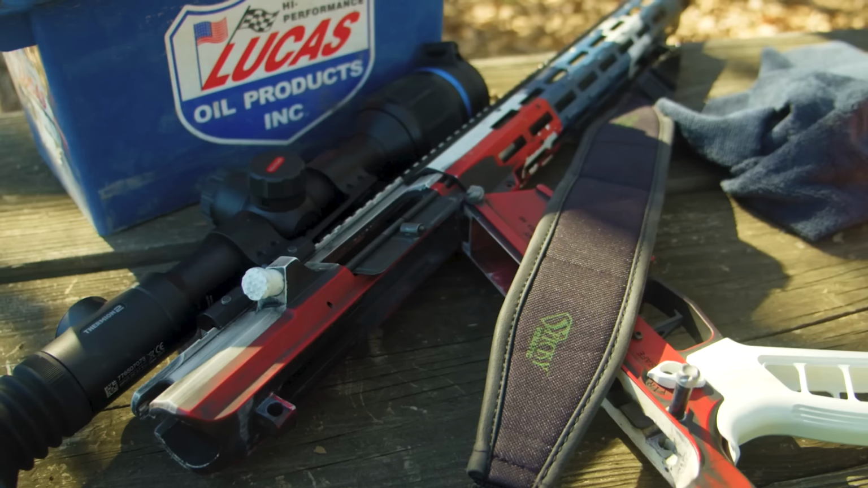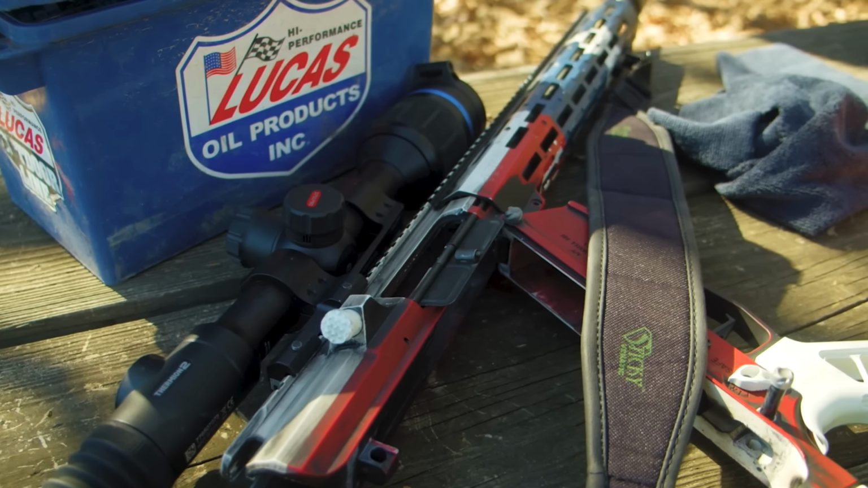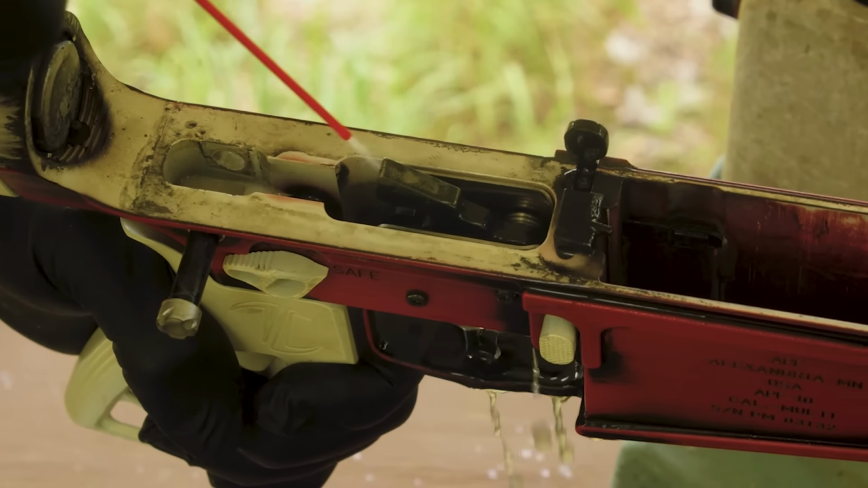And my rifles, I treat them right. I always say that you treat your rifle right, it's gonna treat you right. We had the perfect setup, a big group of hogs at an easy shooting distance, and we moved up to take the shot. And something was wrong with my rifle. What was wrong is the trigger mechanism on my rifle had never been cleaned.